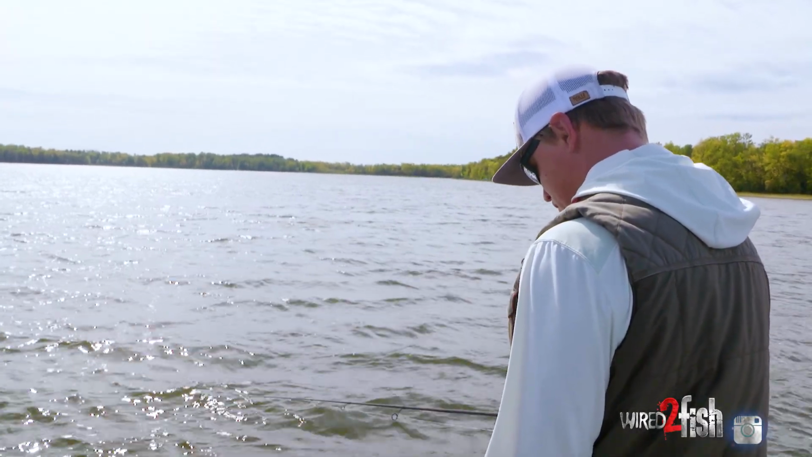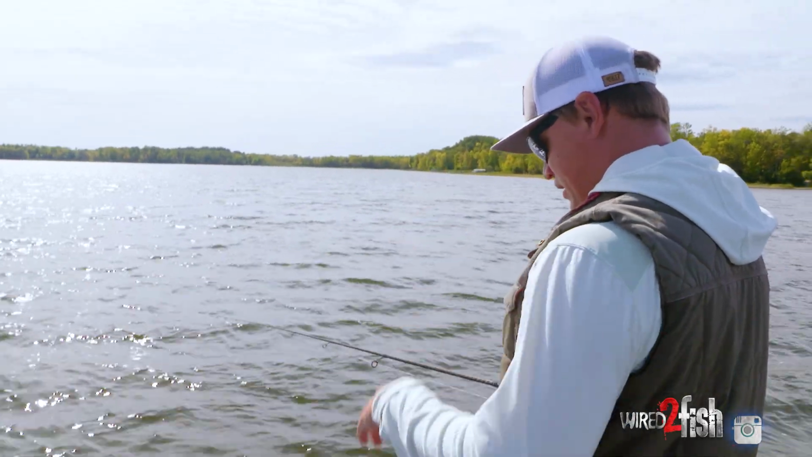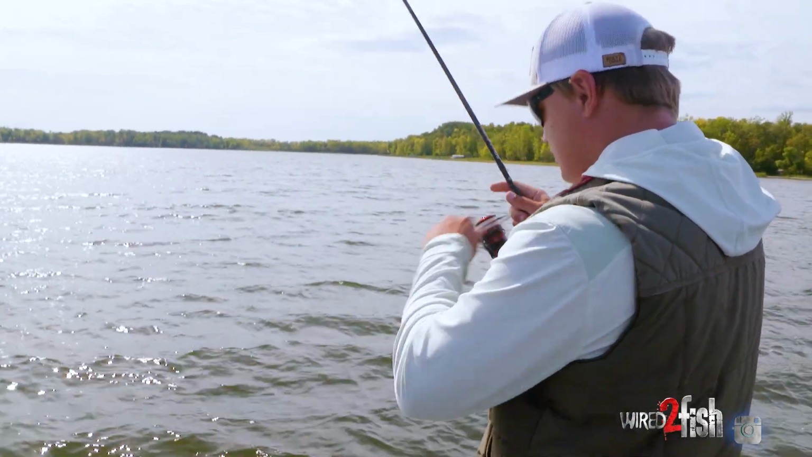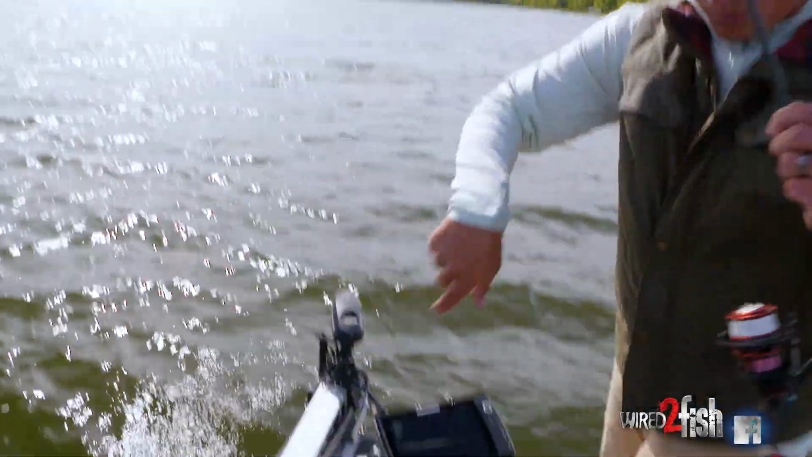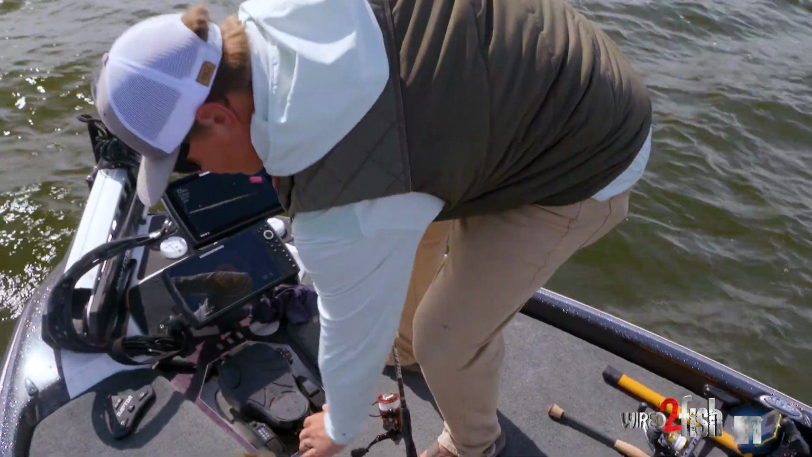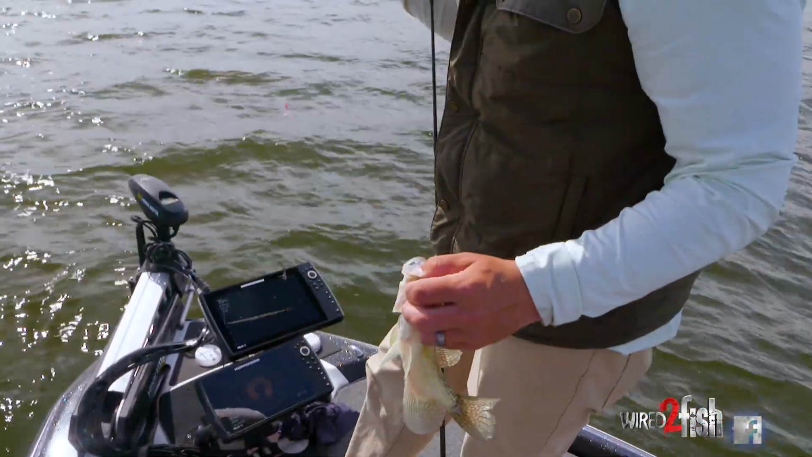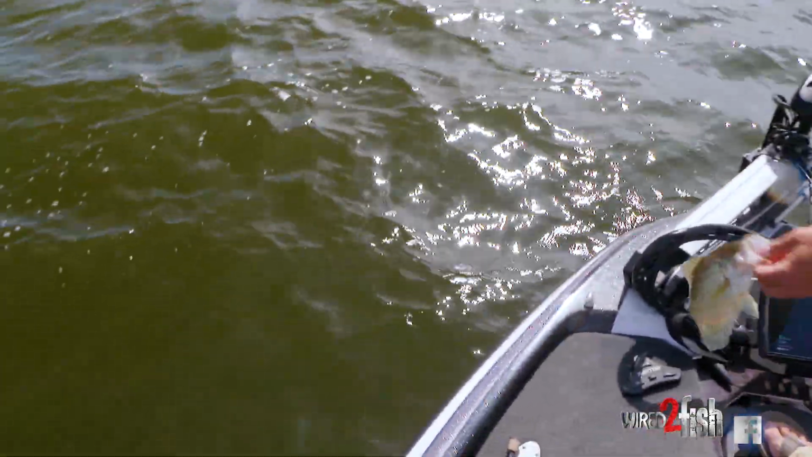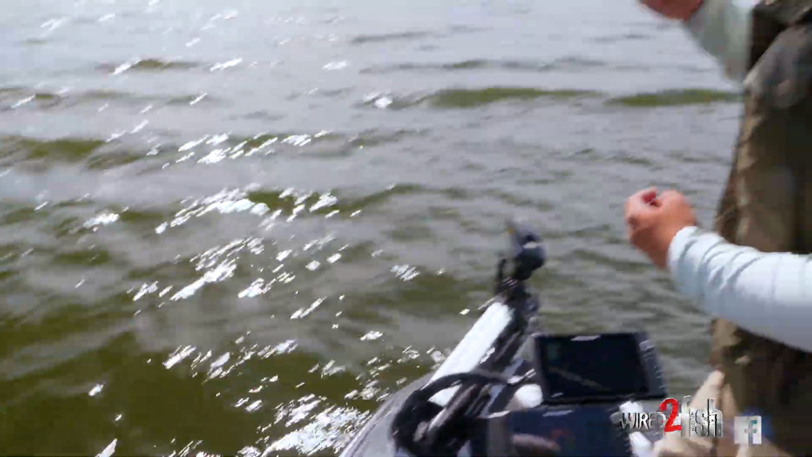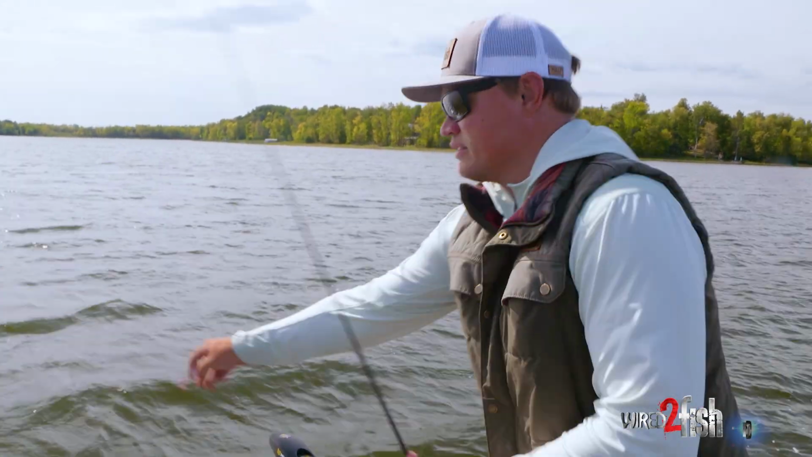And so having the ability to adjust your depths and keeping that bait above the school is really important. And he came flying up off the bottom. It's a nice crappie. Oh, sorry, buddy. Just another one. And you can pretty much just sit here and do this and follow around these schools all day long until they don't bite anymore.